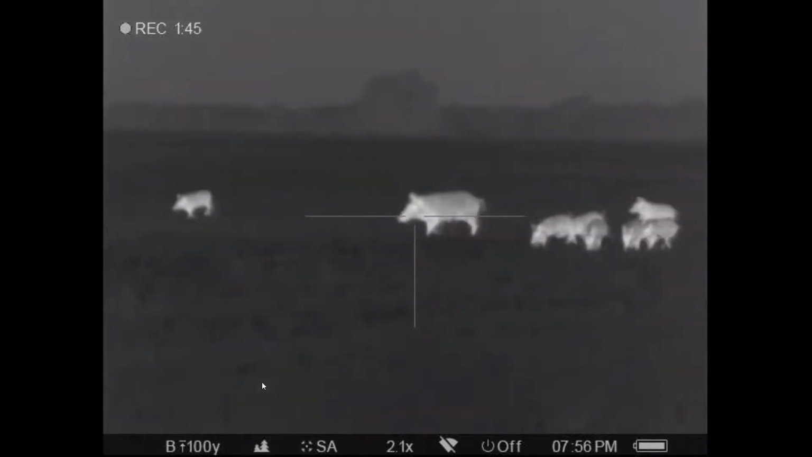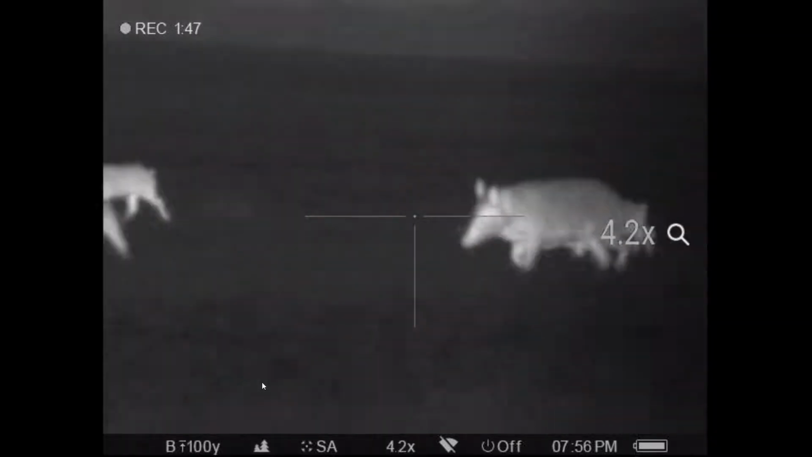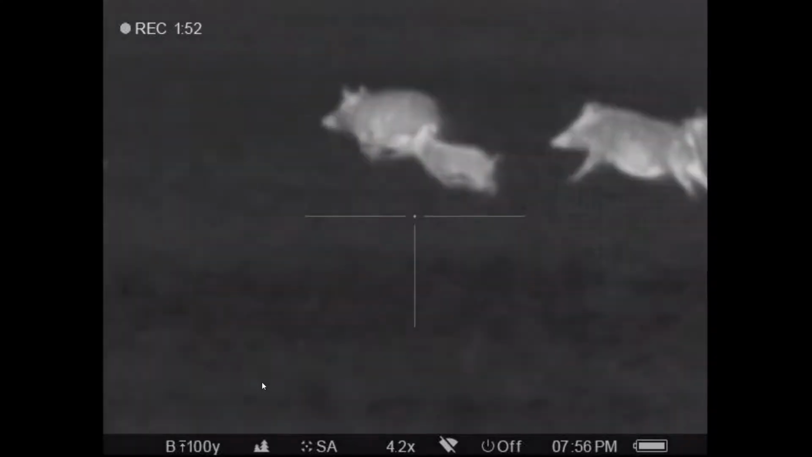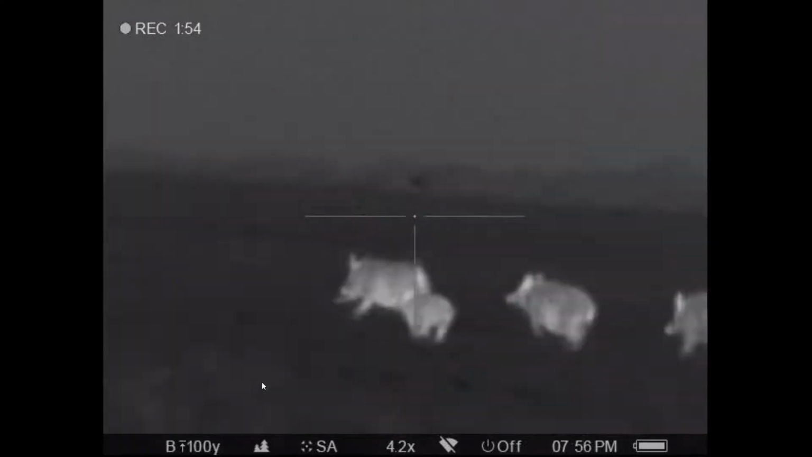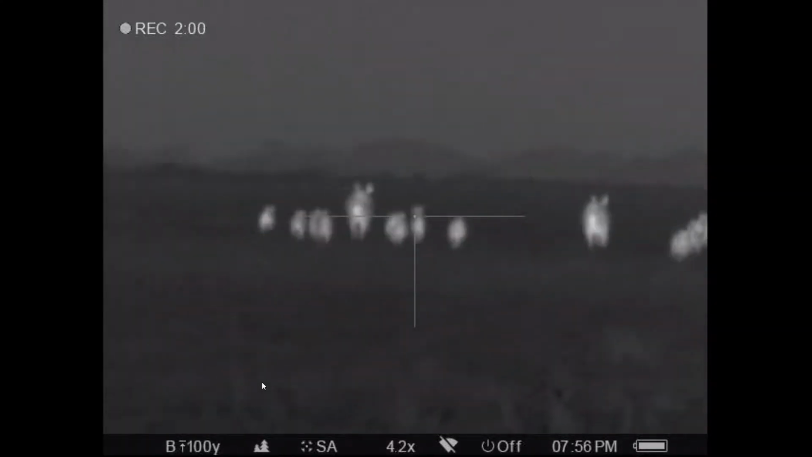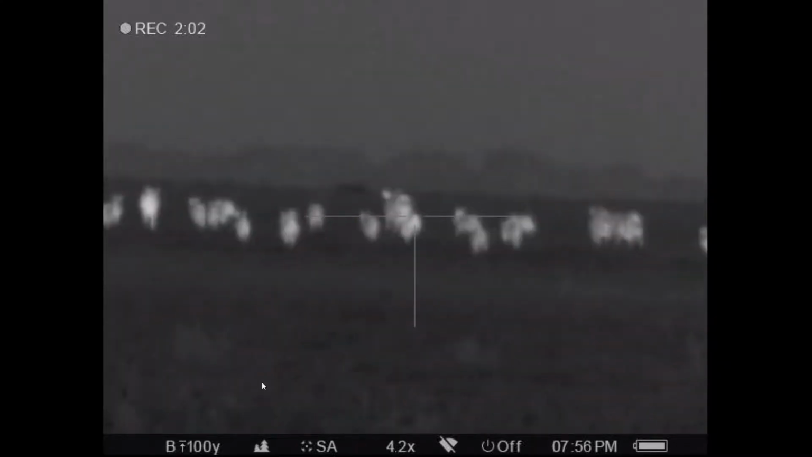Anyhow, the camera does enough. They're starting to leave. They done found out something's going on. So we're going to put this one down right there. It goes down. Pigs and piglets go everywhere. And I really didn't want to shoot them in the butt. I just don't like to do that.